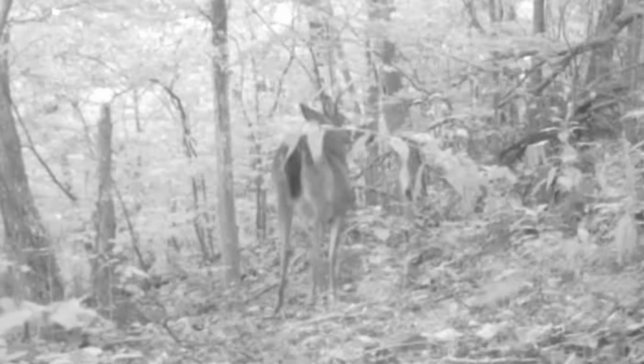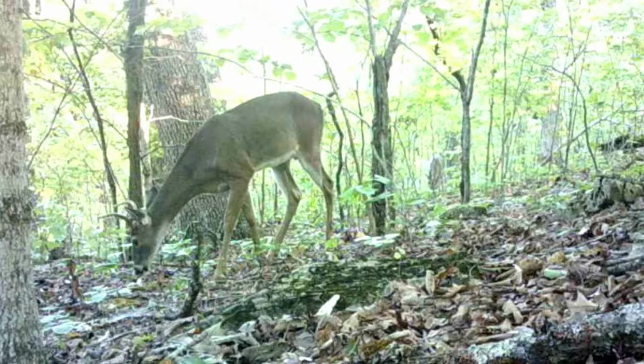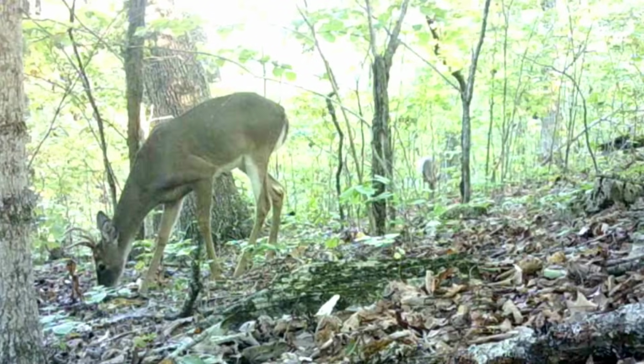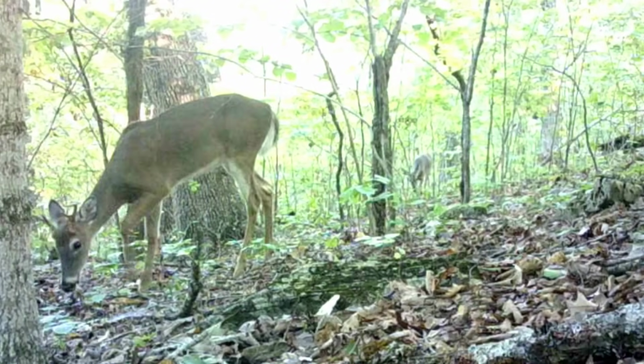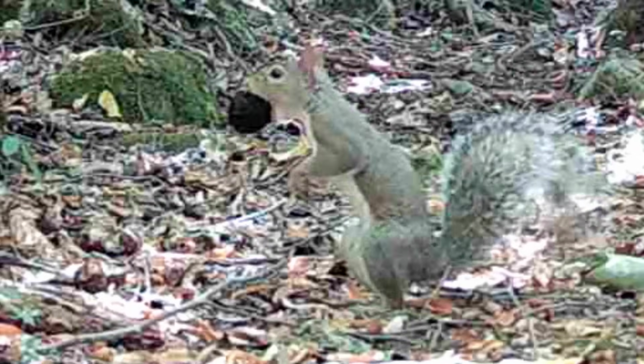Come daylight, the old bucks is even nervous. They sense these coyote smell in the woods and they don't like it. But they go about their business best they can. They've got to eat. Well, it's time for the squirrels. Ain't they comical? They having a good time.